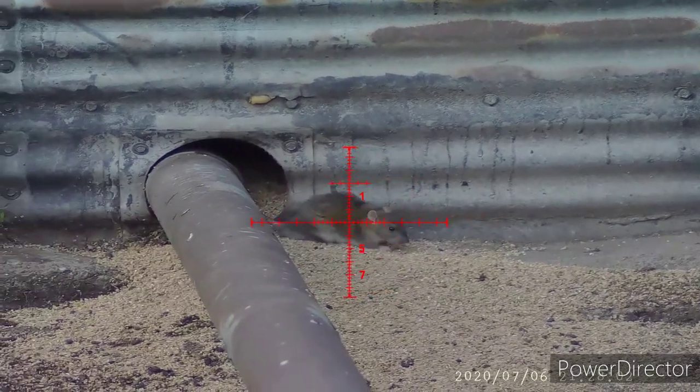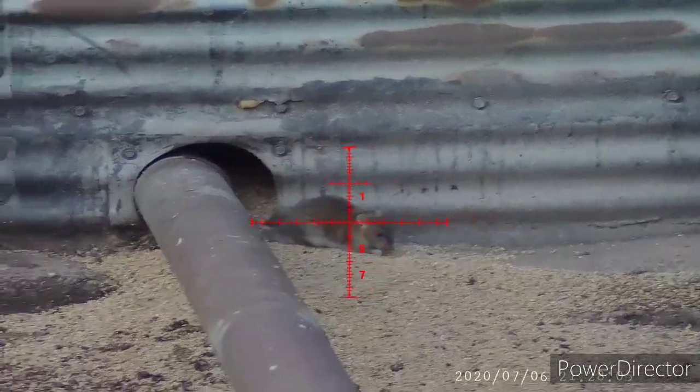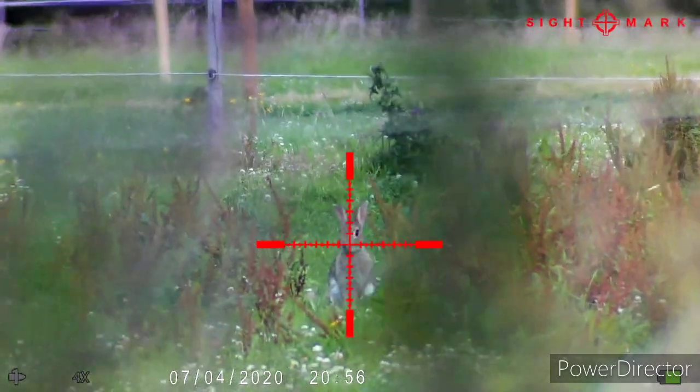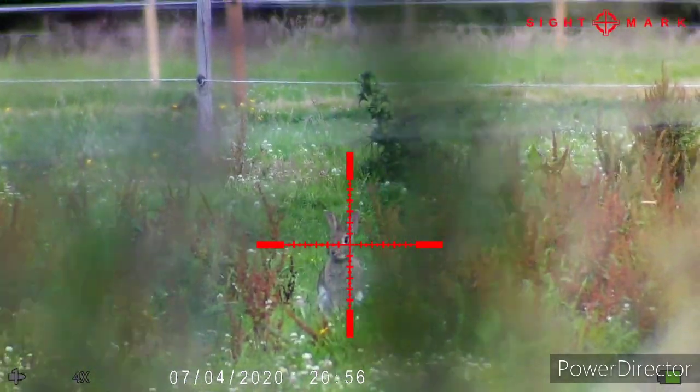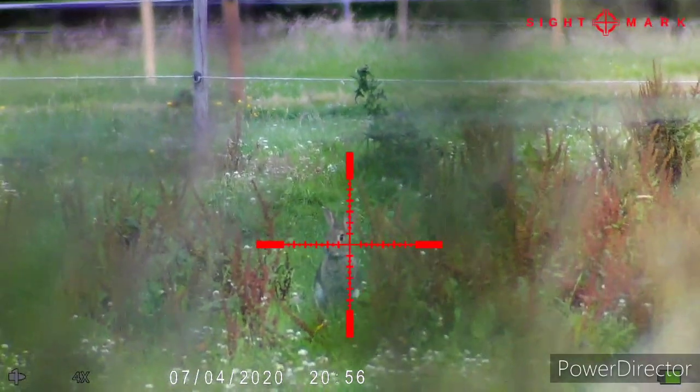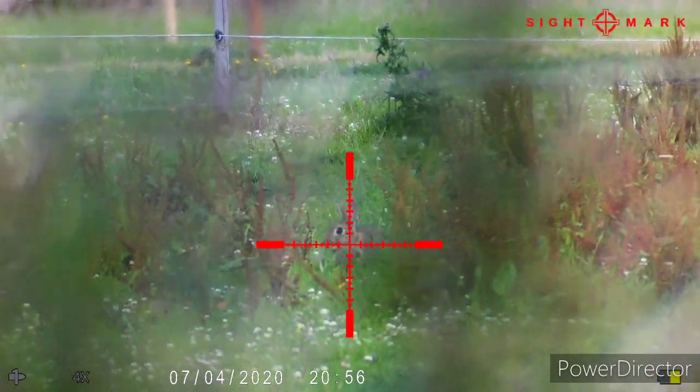So first shot of the night went to Kane with his PARD and 2.2 Hornet. This was actually my first rabbit with the Wraith. I was quite happy with this shot. It was somewhat obscured by the weeds in the foreground, but you can see I threaded the pellet through perfectly.